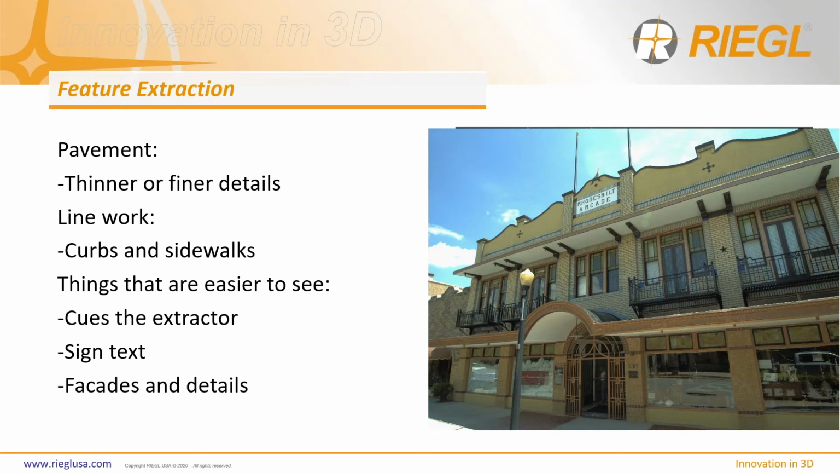You can see exactly the name of the building. You can see the exact features on the facade. You can see the individual bricks. So having images with the point cloud is very critical to being a fast, efficient feature extraction expert, because it gives those extractors clues. So that's why we focus a lot on merging the two together.